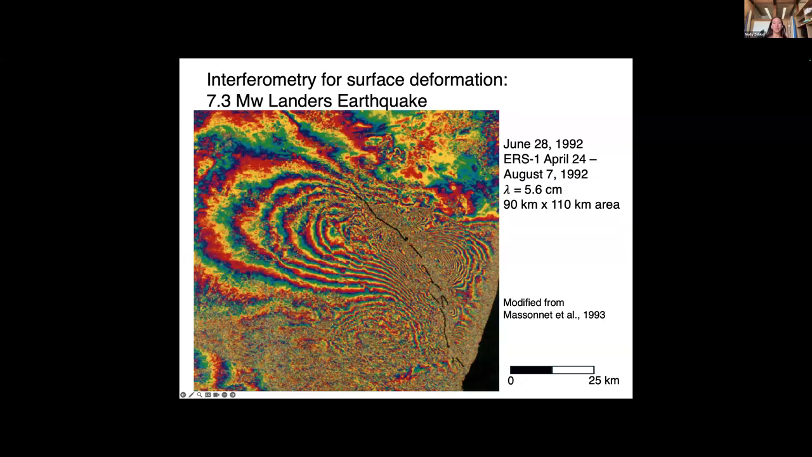So this was the first interferogram that was produced, and it shows the amount of deformation that occurred during the 1992 Landers earthquake. That was a magnitude 7.3 just outside of Los Angeles, and it caused tons of damage.